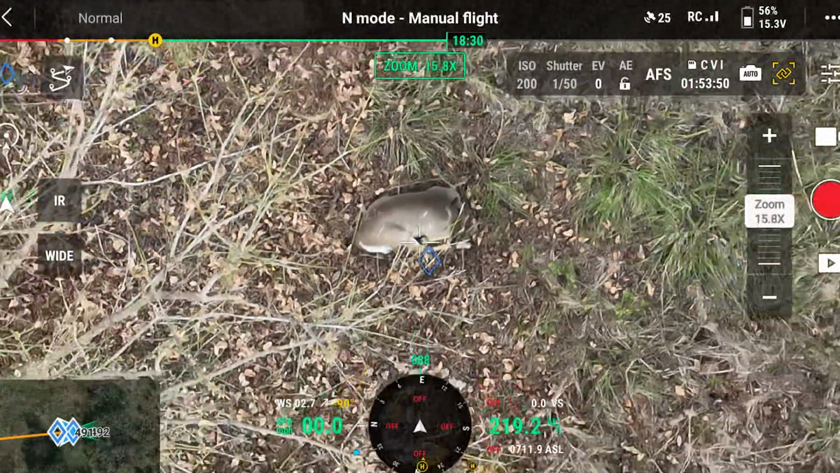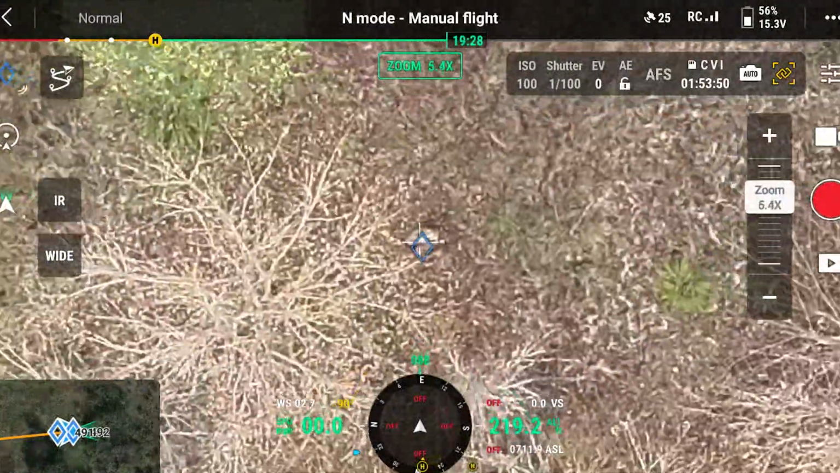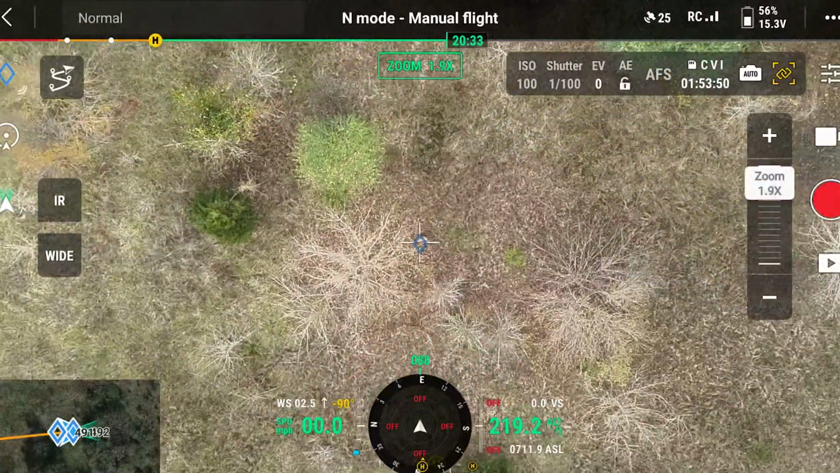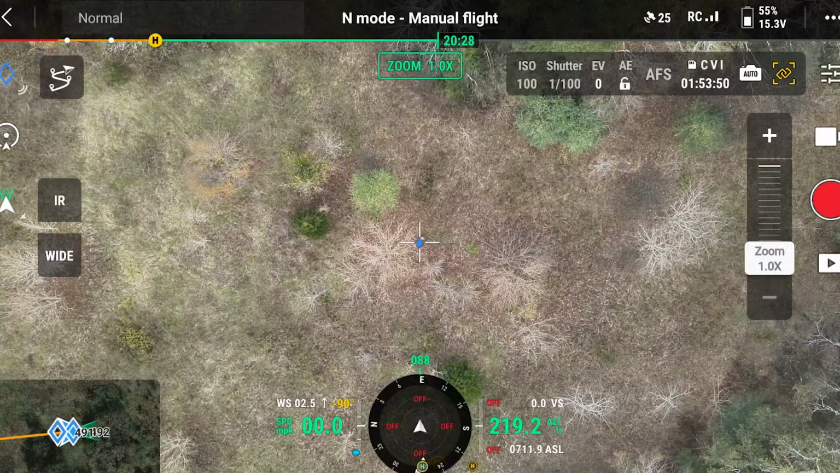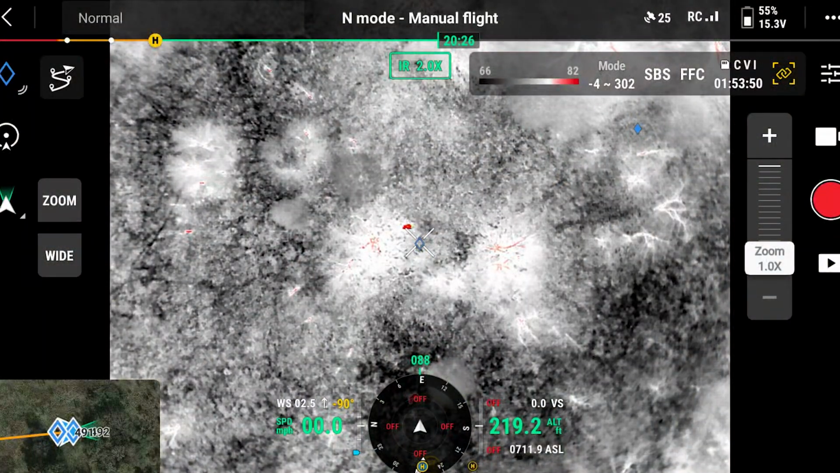Just another doe. What else? What else? What else?